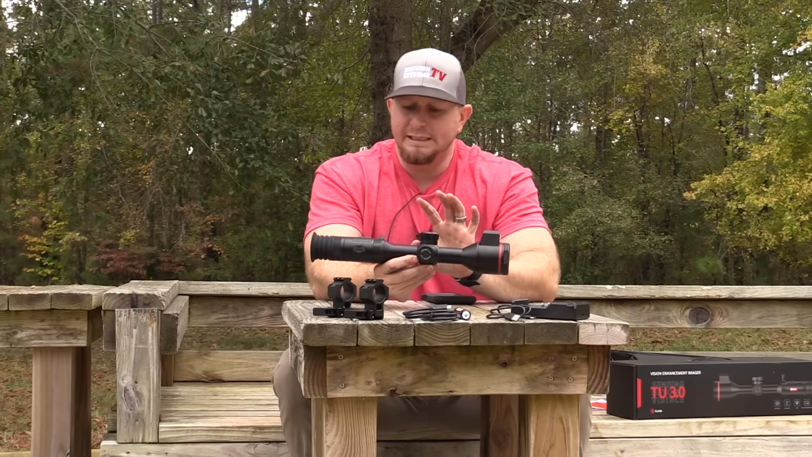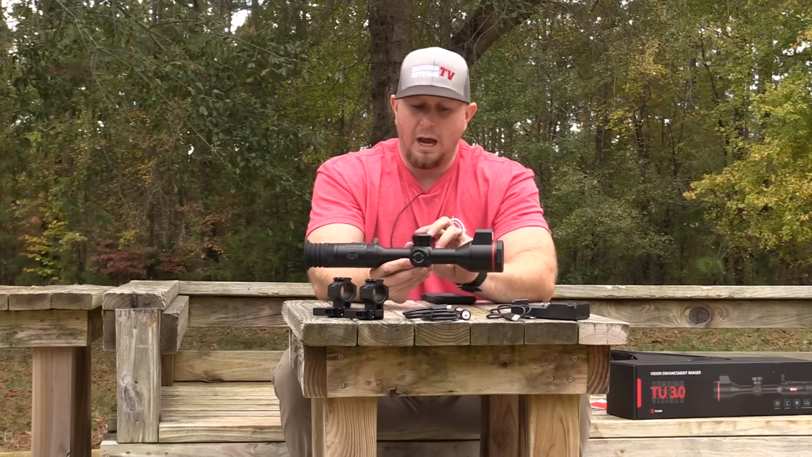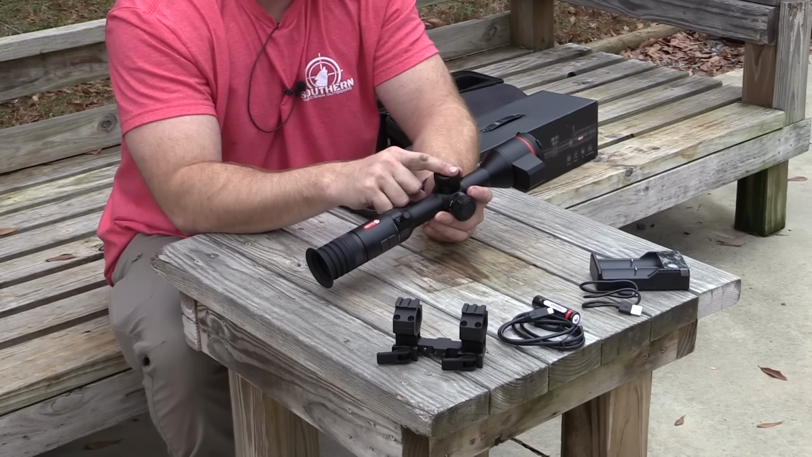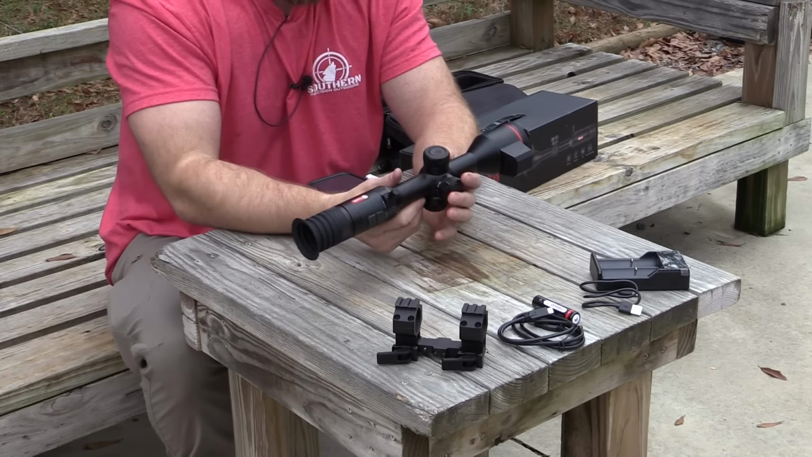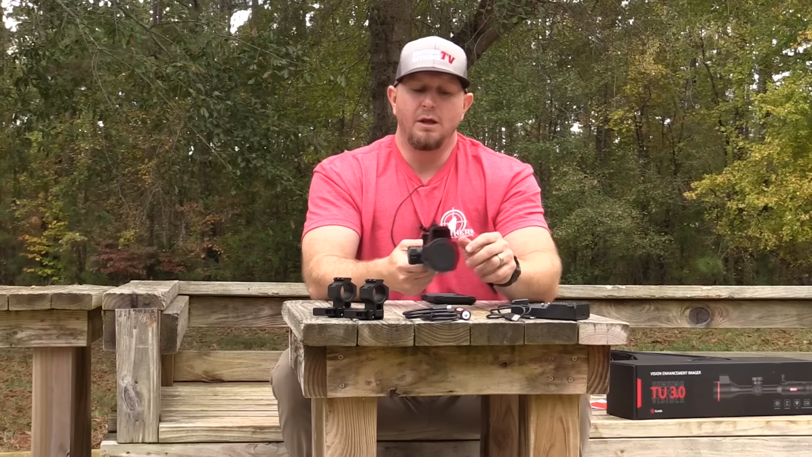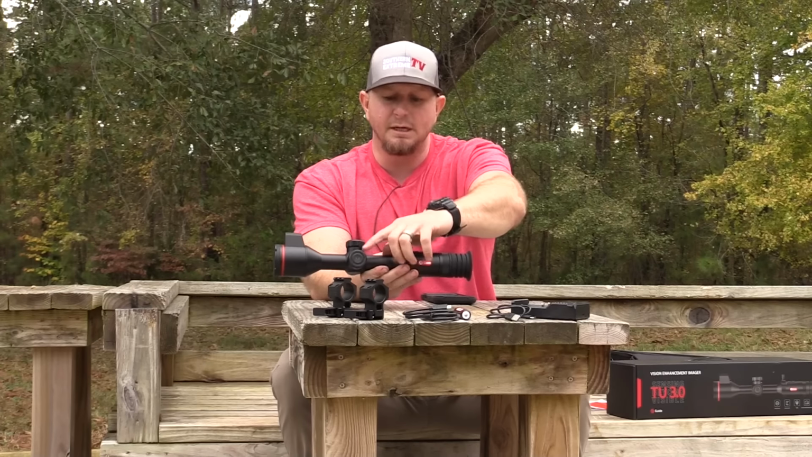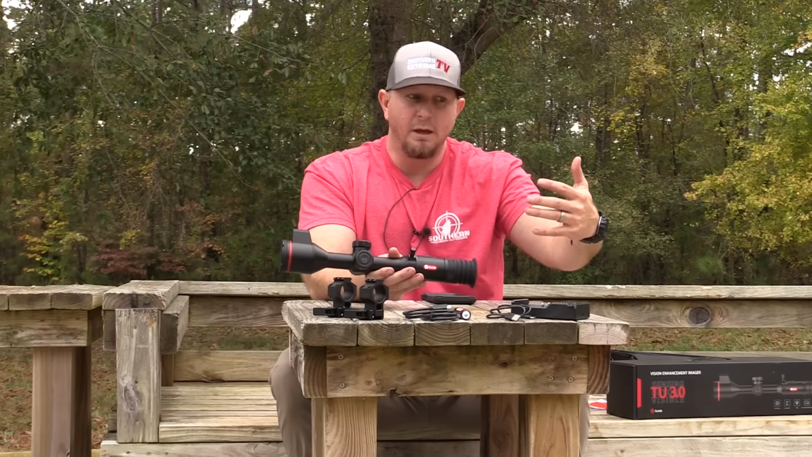But I really like the layout of this optic. I like how sleek and lightweight it is. I love the simplicity of the button layout, and I love how large the buttons are to get into the menu setting. It's a simple short click, or a click and hold to get to different menu settings. So that's a really good job for them to do that, on top of the fact that your color palettes to change in and out of white hot, black hot, fuchsia, whatever it may be, are going to be on this side where your normal parallax adjustment is on a daytime scope.